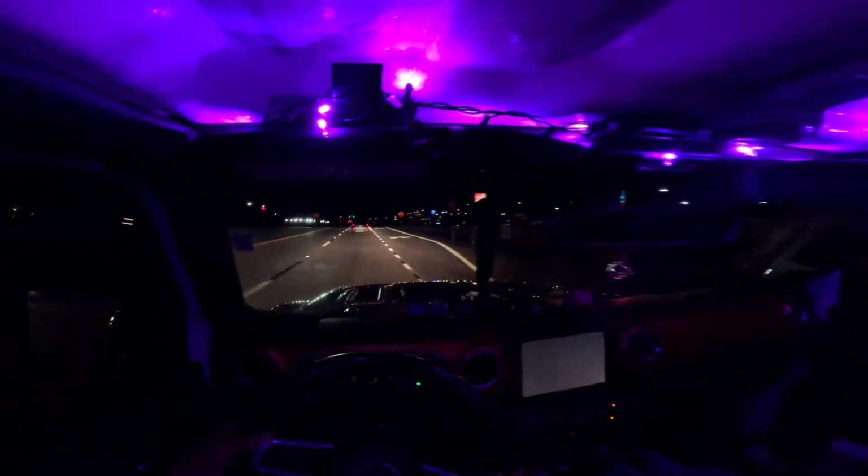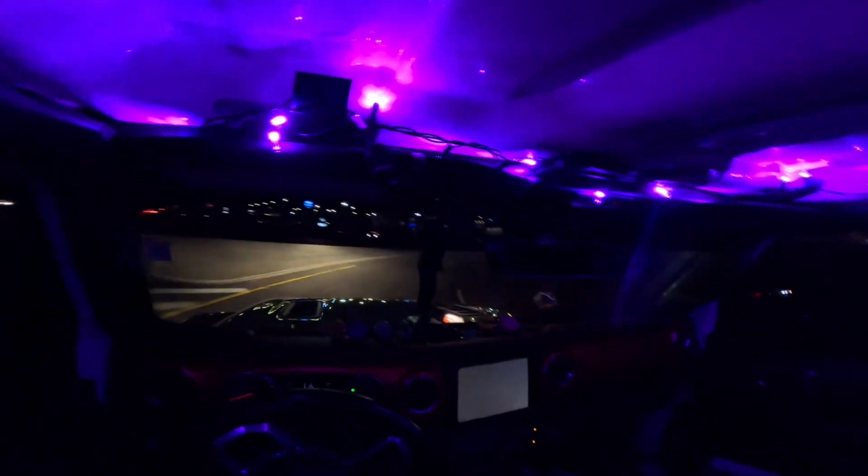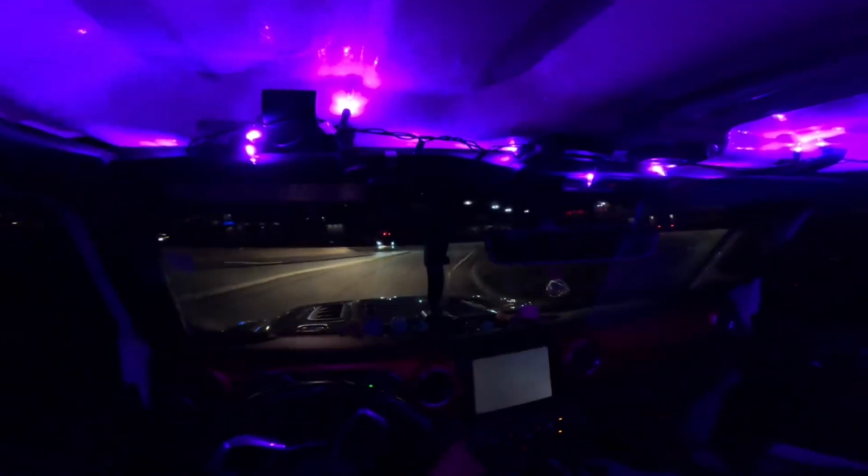But let me pull over real quick, because I don't want to do this at my house. So I'm gonna pull over in a somewhat lit area, and I'm gonna take this charger off this GoPro. I'm gonna see what it does, and try to get a run around of the vehicle for y'all.